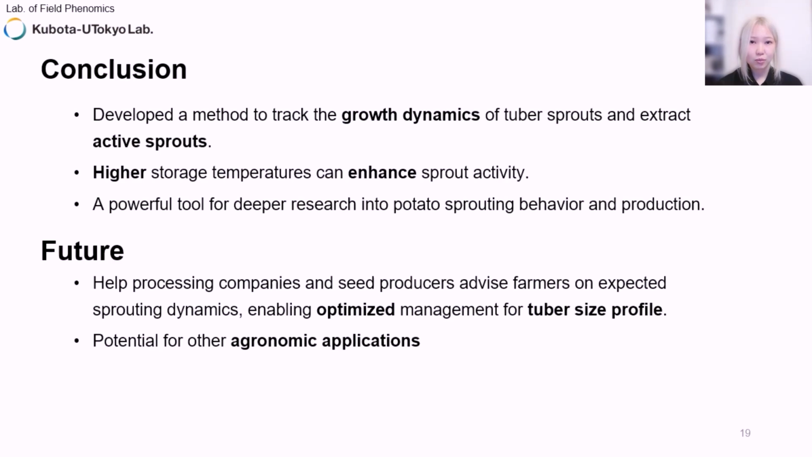In this experiment, seed tubers stored at higher temperatures were observed to have more active sprouts and longer active sprout lengths, indicating that higher storage temperatures can enhance sprout activity. And this is also a powerful tool for deeper research into potato sprouting behavior and production.